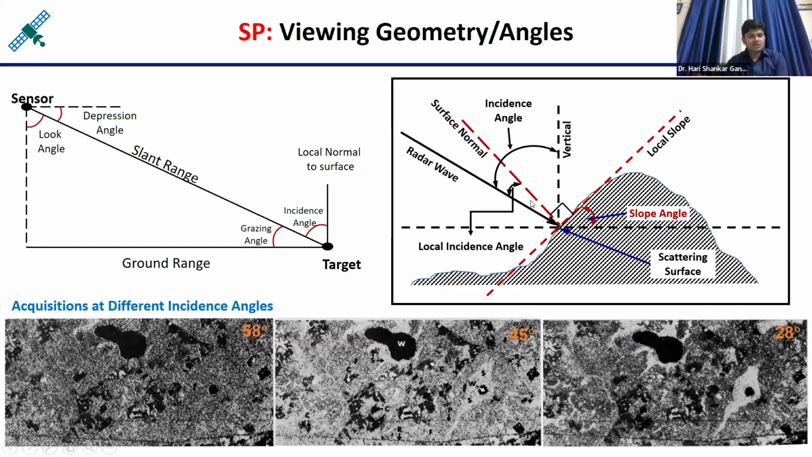Okay, so here you can see the image is acquired at different incidence angles. See here, this image is acquired at an incidence angle of 58°. This is 45°. This is 28°. So the image quality is different at different incidence angles.